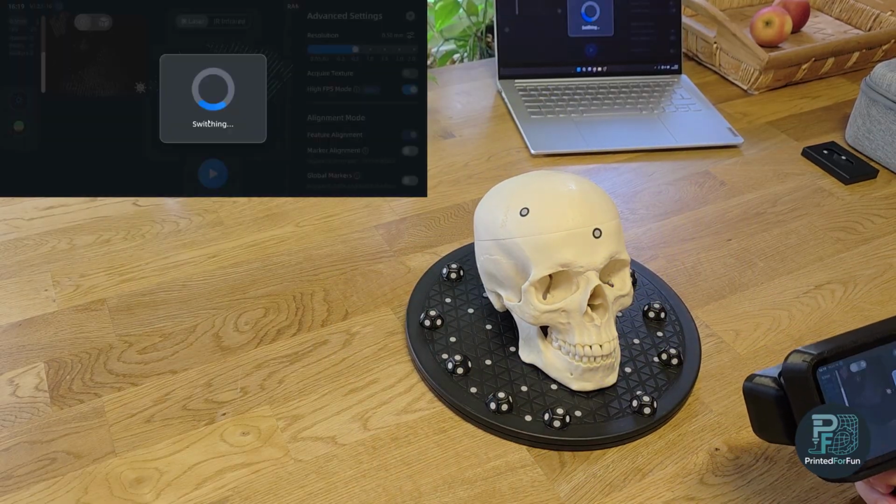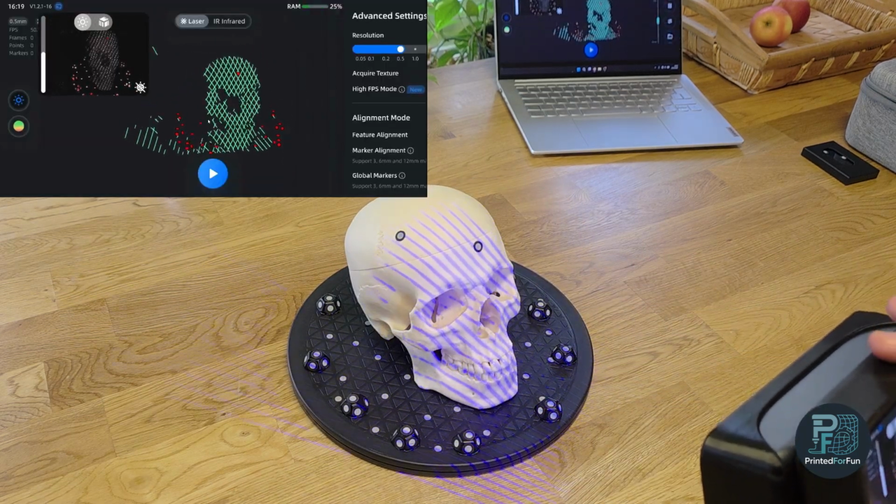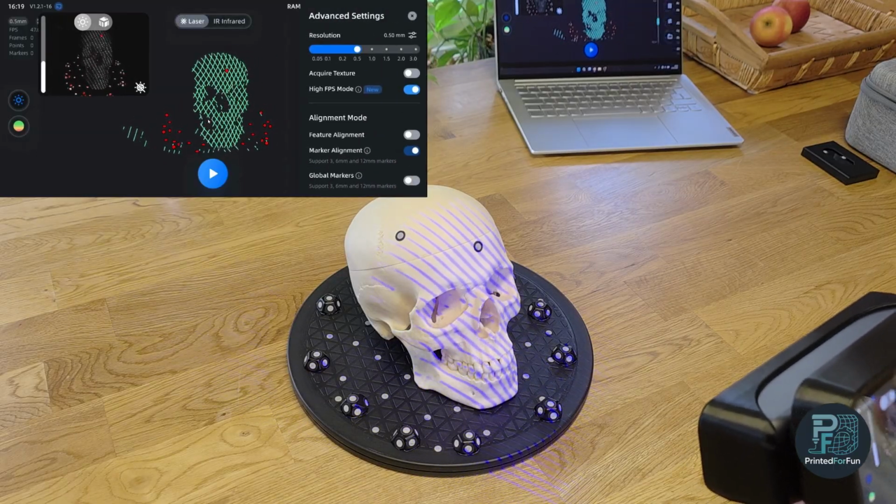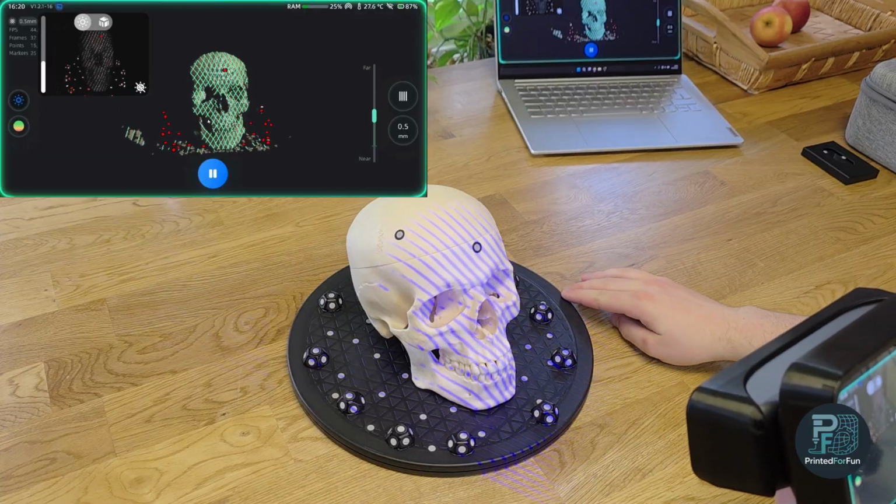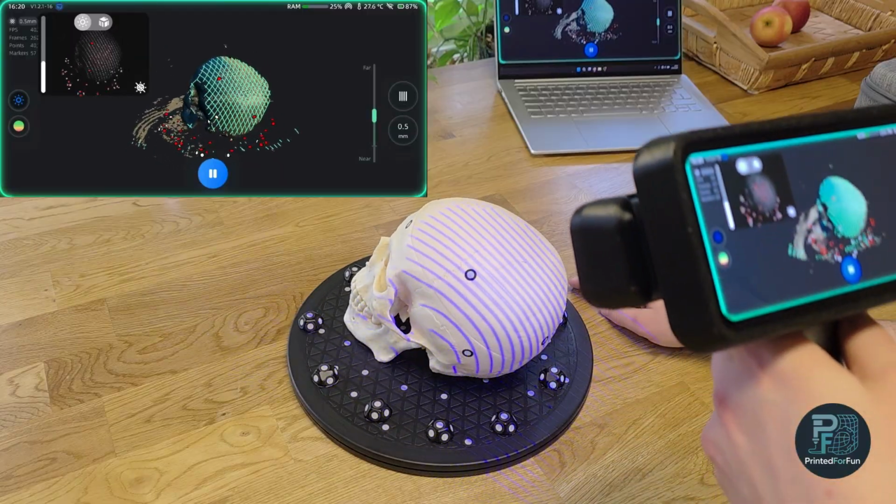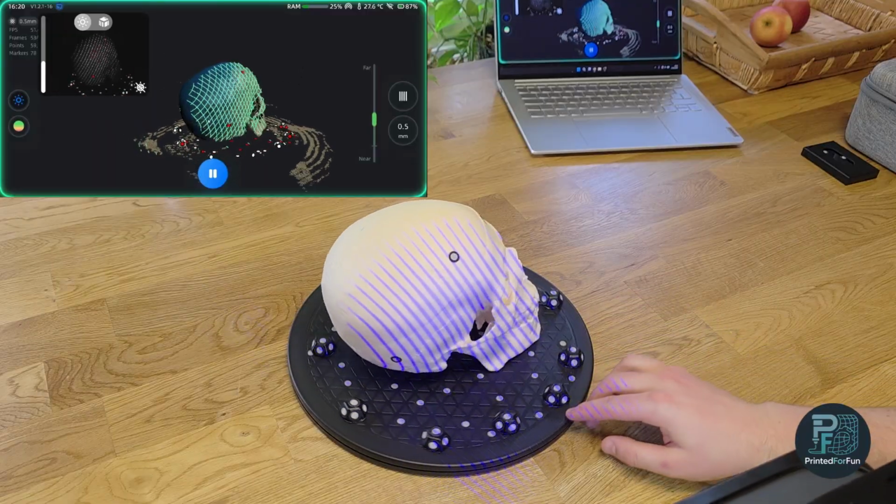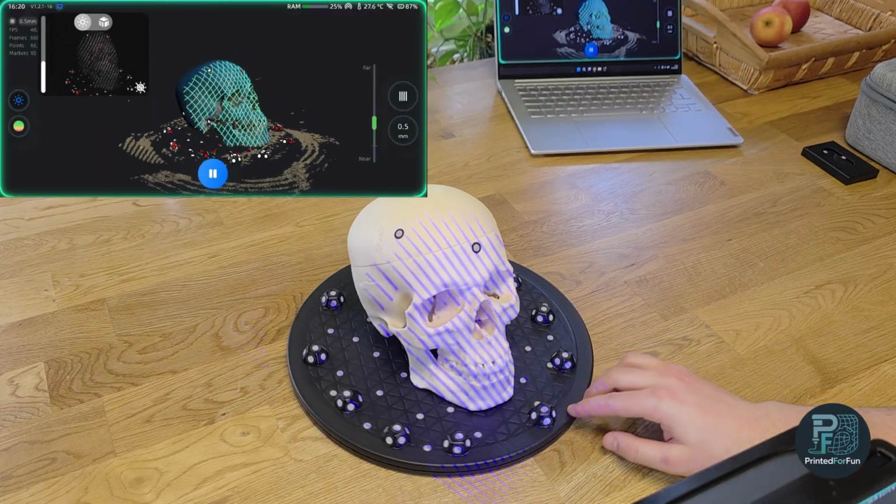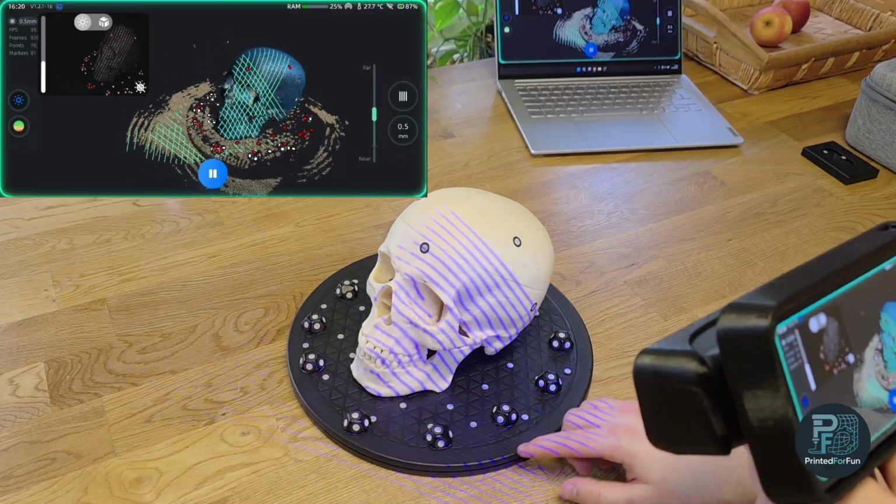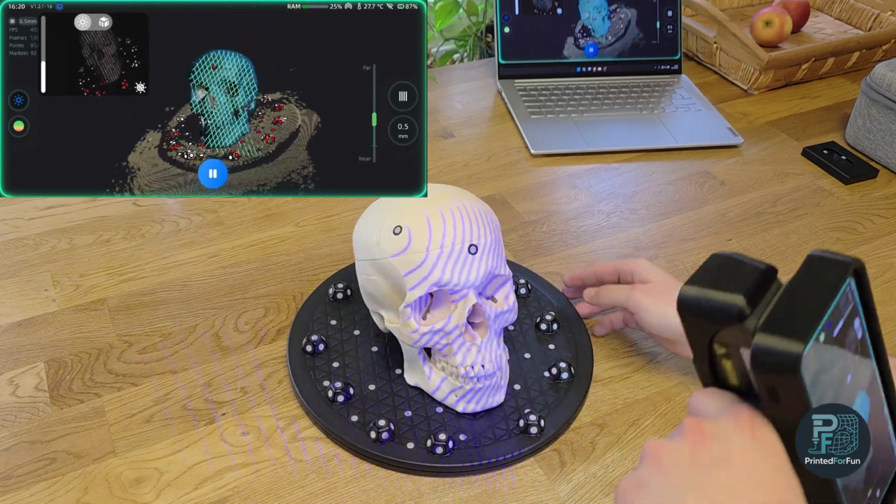So let's switch to marker alignment and do the scan. Maybe let's reduce the exposure a bit. So this should work, and I can just start scanning. You can also acquire texture in marker mode, so directly in laser mode. It's actually working quite well, so the texture quality is very good. But for this scan, I'm not needing the texture, so I'm not seeing any benefit in capturing the data, because it makes the project much larger.